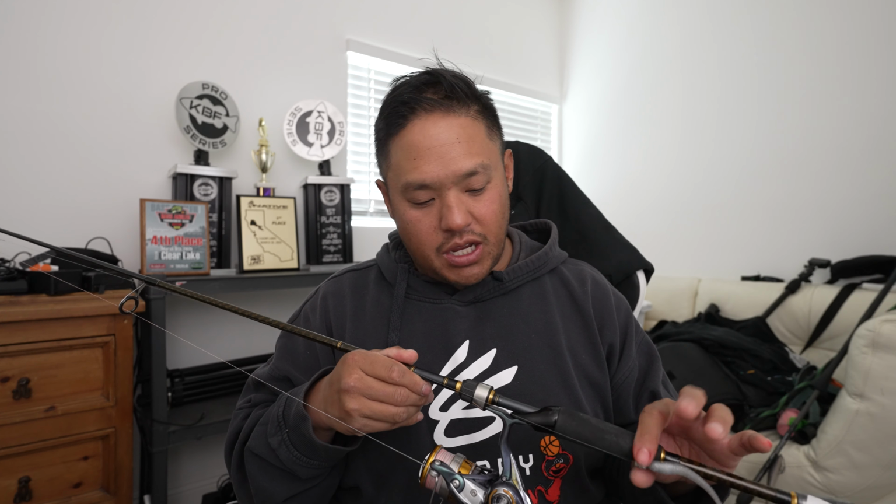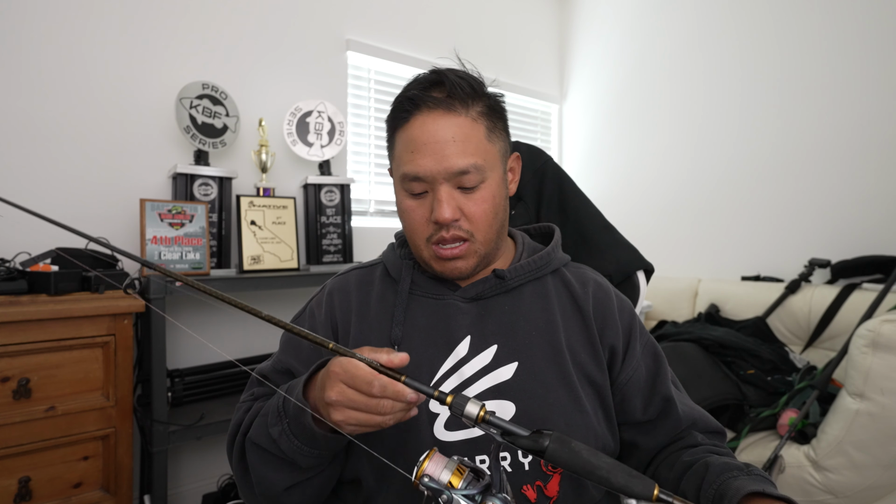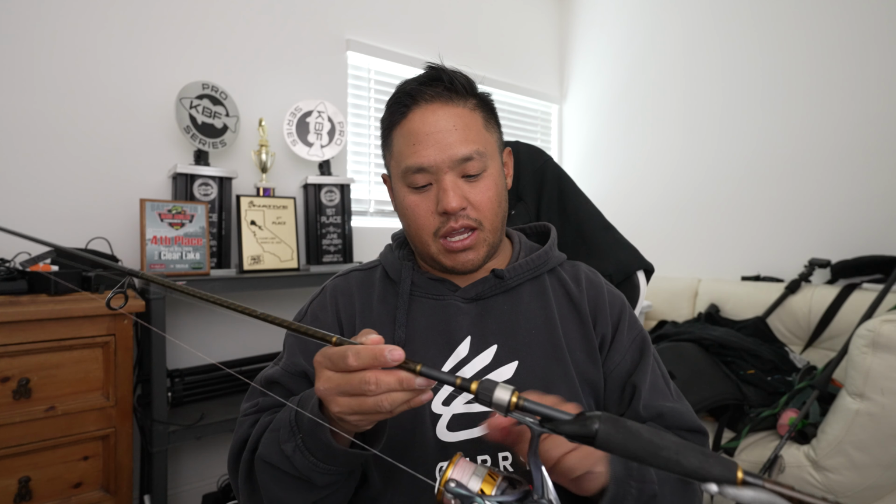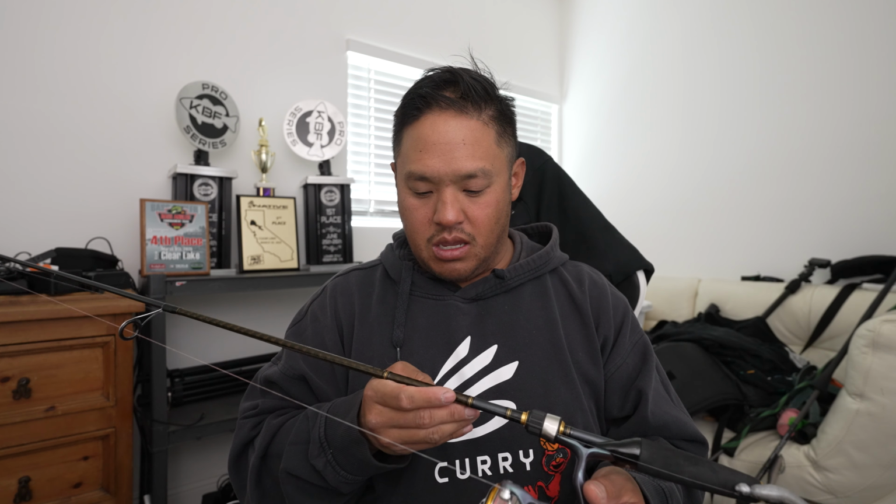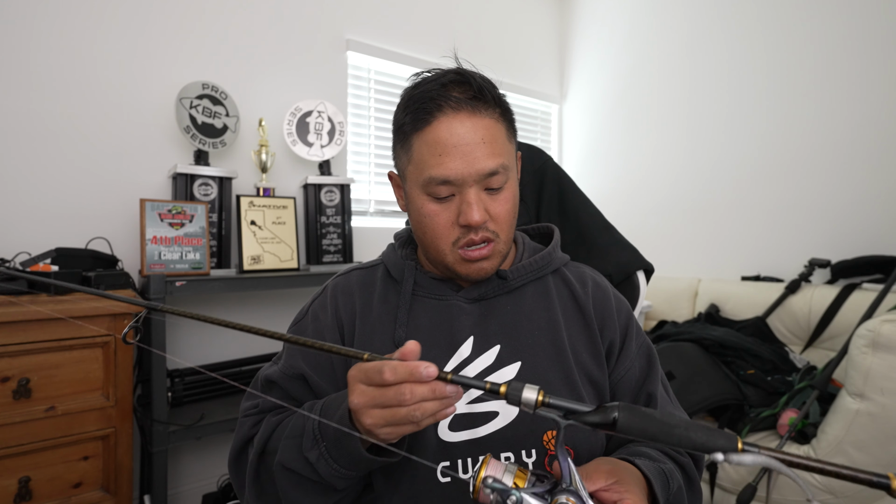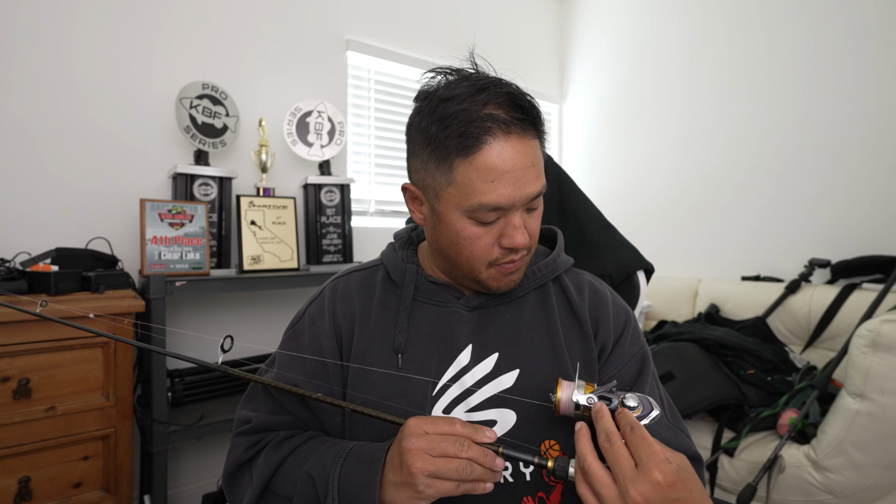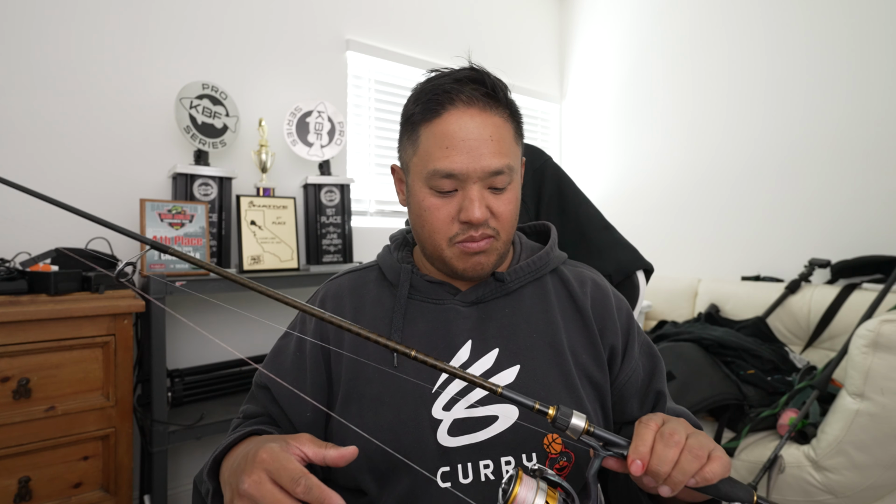This is a CMF jig head, 1/8 ounce. Buy the Loctite super glue so that you can glue your mooch minnow on, and I think that's it. This is P-line 10 pound test. And oh, the reel, I'm not even sure what it is. It's a Legal 2500 LT, I believe. Yeah, 2500 LT. Like I said, I'm not here to sell you anything.